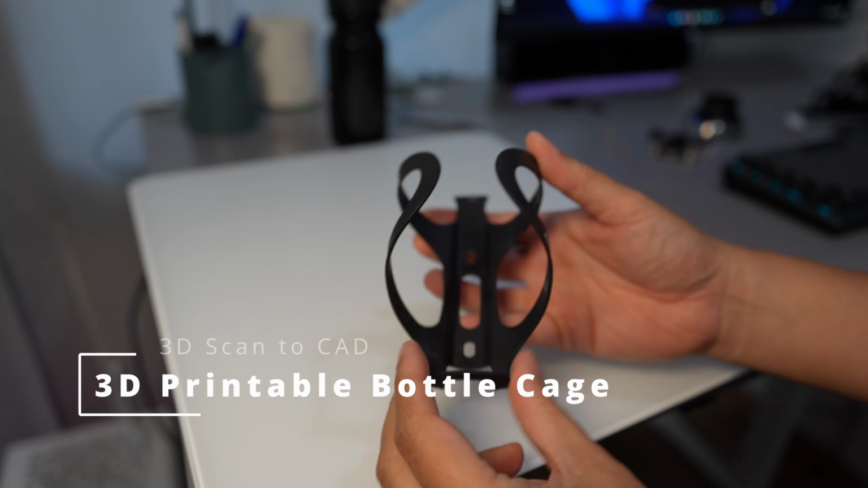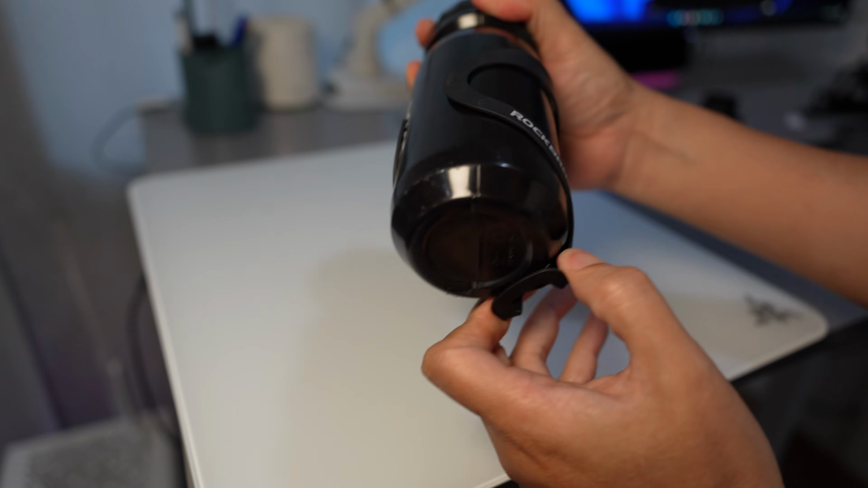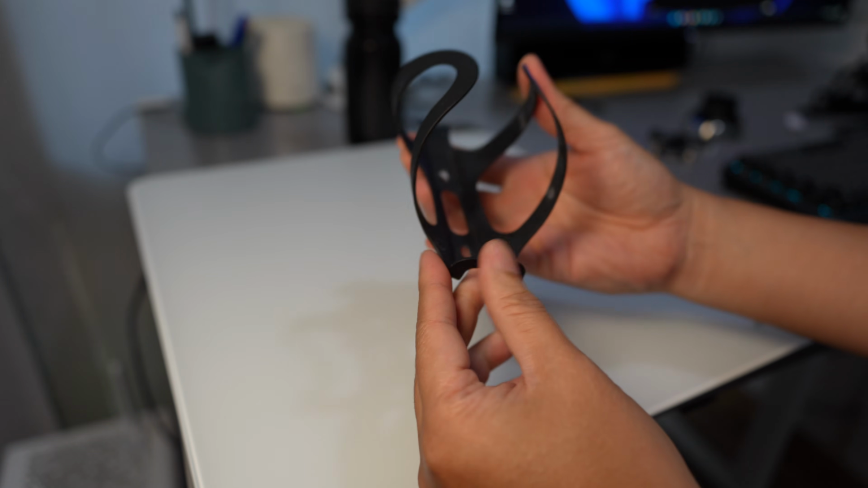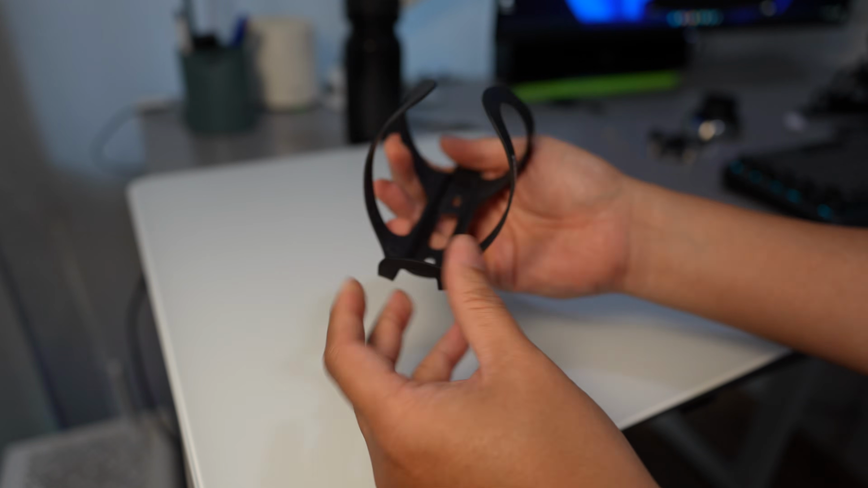Hi, in this video I'm going to make a 3D scan of this bottle cage. It's made from aluminum and it grabs the bottle by using spring force. Quite thin, about 1.6 millimeter, and it looks like plastic but it's actually made from aluminum.